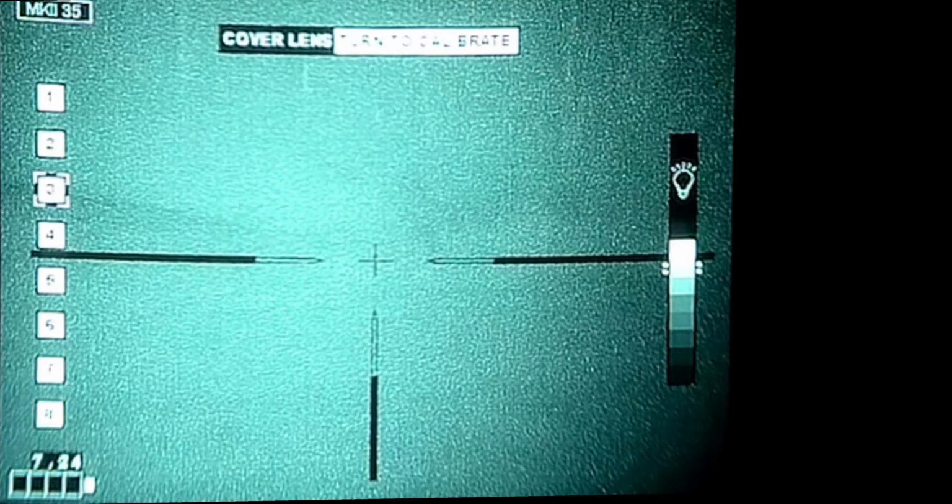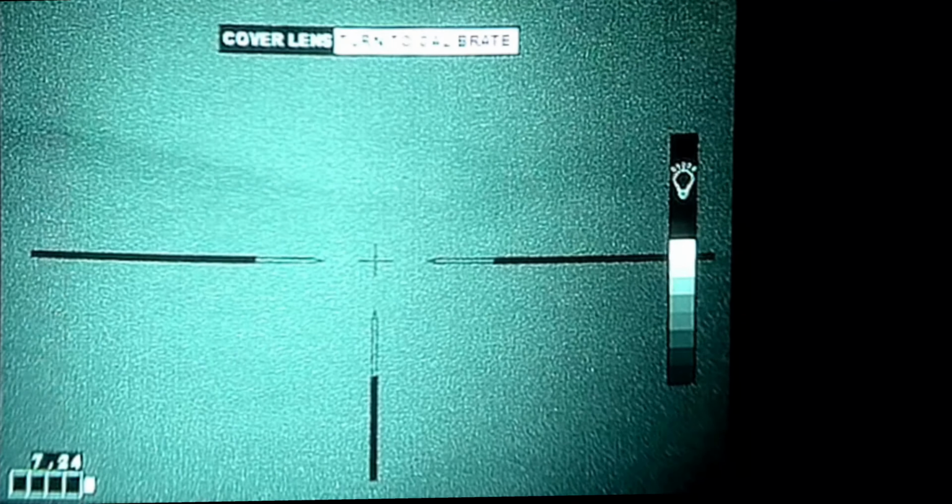Beautiful, perfect. And now my buddy goes back to scanning around looking for more targets. Again, that image just looks absolutely horrible. It's not that fun right now. So, we're going to go into the second clip here in just a second. And this is going to be the actual first hog that we got on for the night.